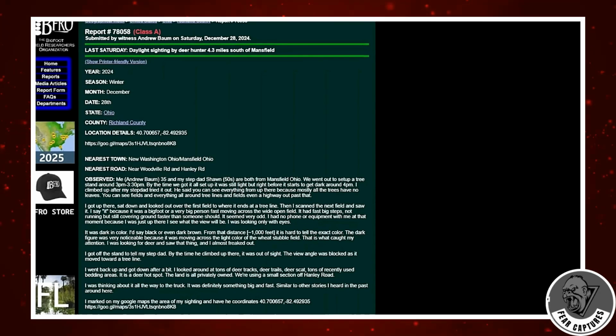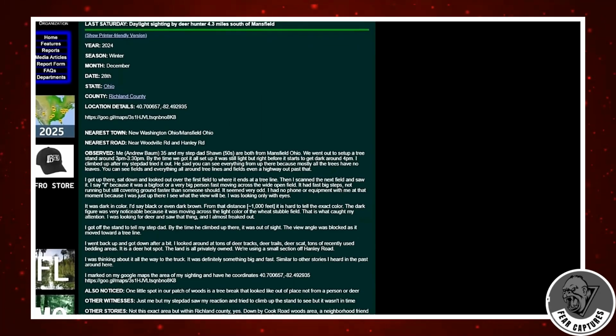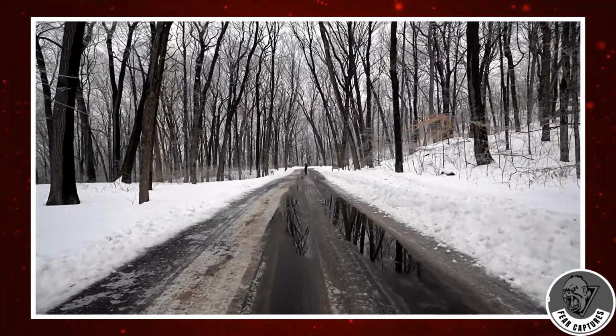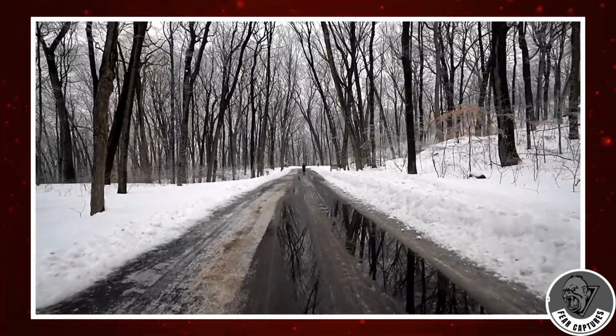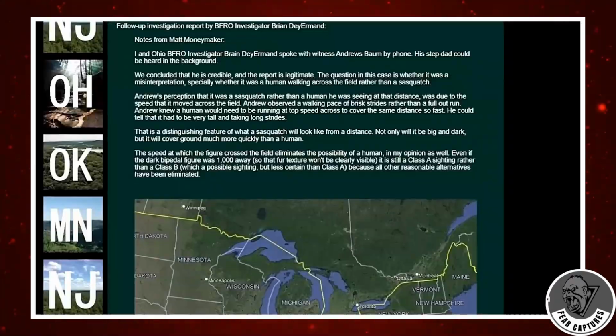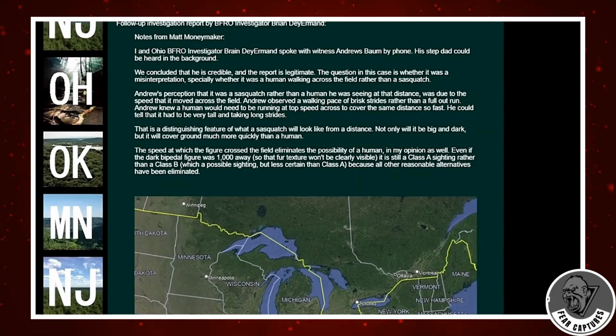They found Baum credible. But that only raised more questions. Could it have been a misidentified human? A trick of distance or light? Maybe. But then came the property owner's response. While they confirmed that Baum and Sean had permission to be there, they made something else clear. They wanted no publicity, no attention, no curiosity seekers trespassing with cameras and flashlights.